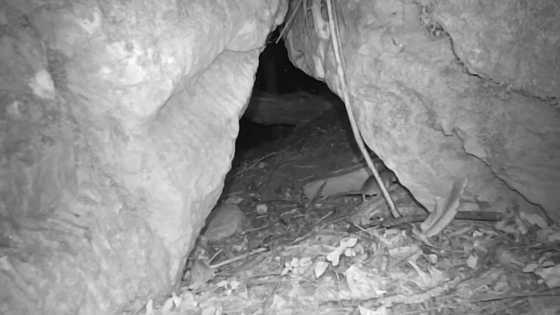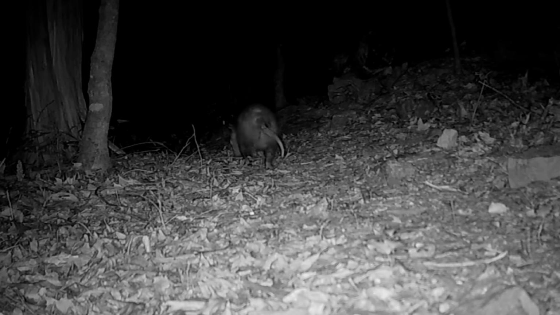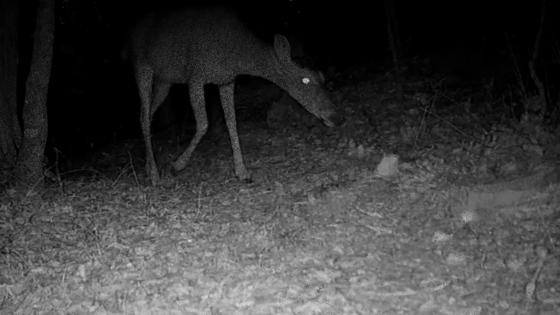Yep, but old Mighty Mouse is still hanging in there. Them cats ain't got him yet. And up on the ridge, that looks like Corkscrew moving through. He's going the wrong way. That's the way to the pond here.